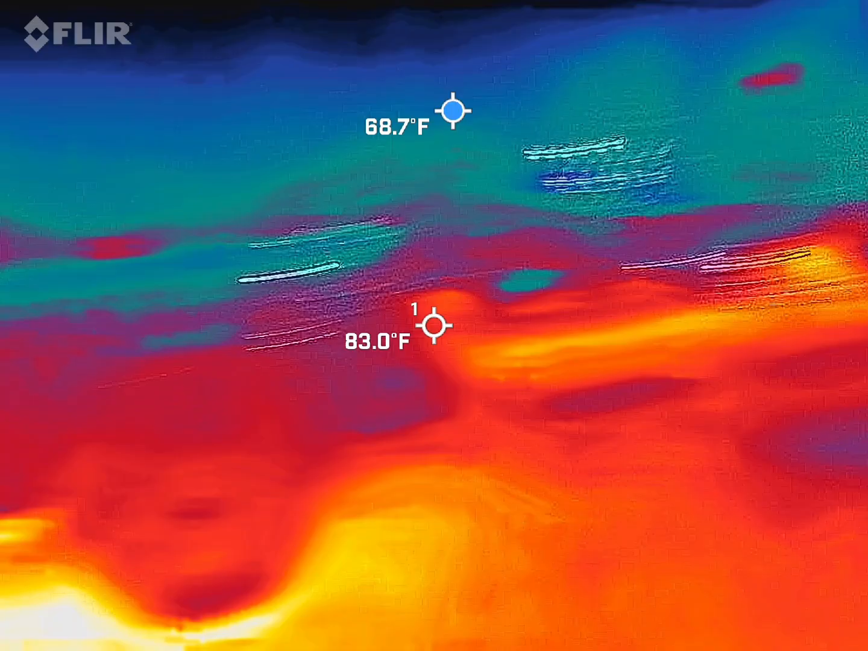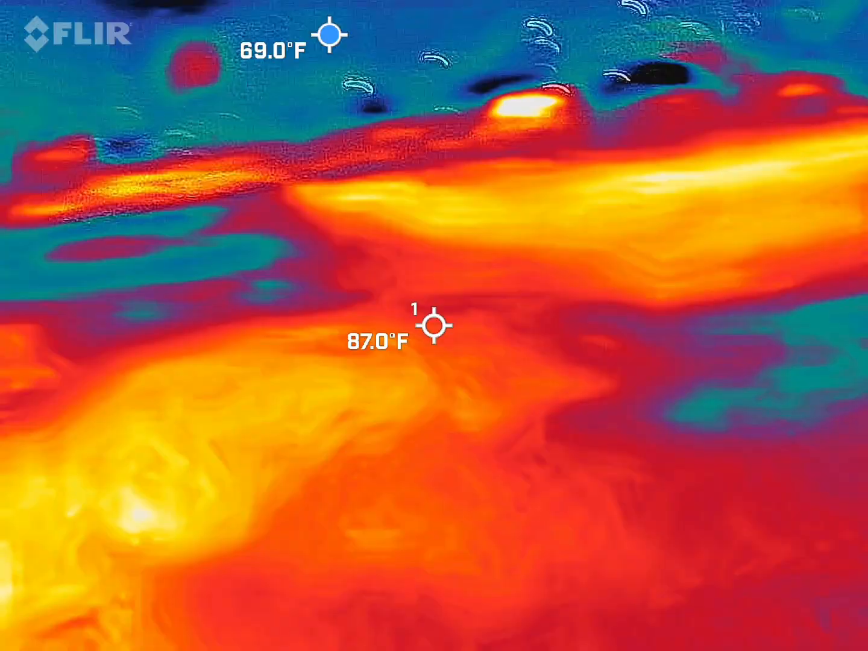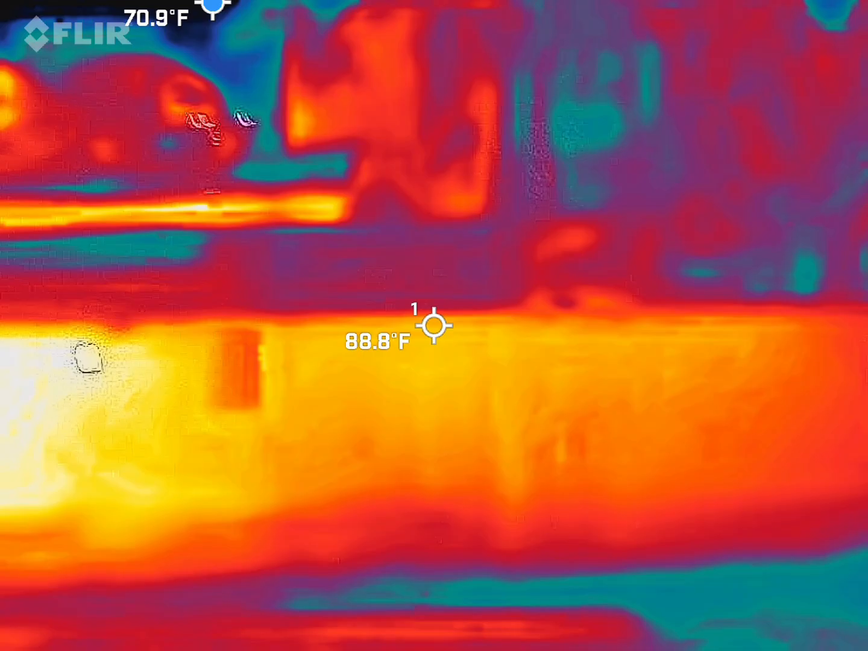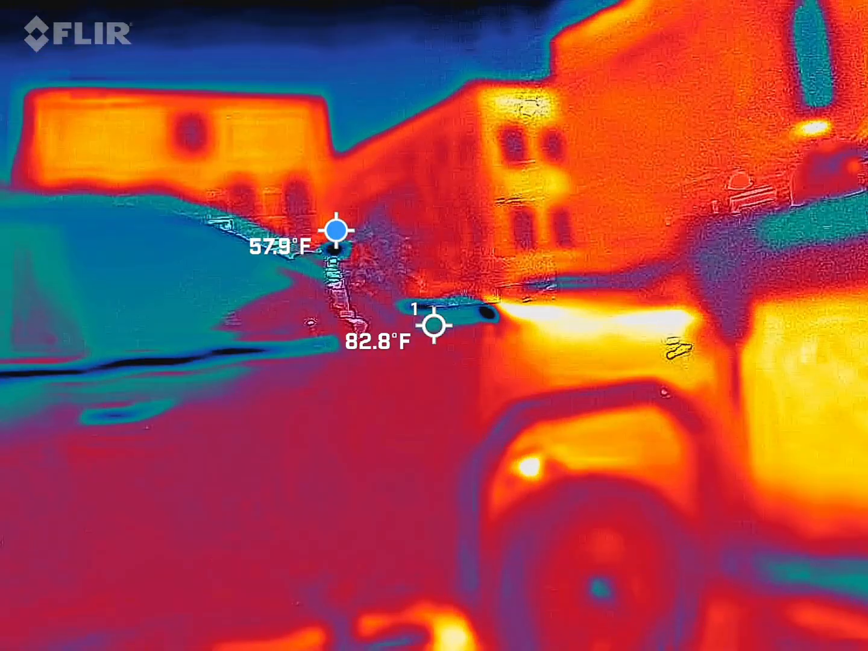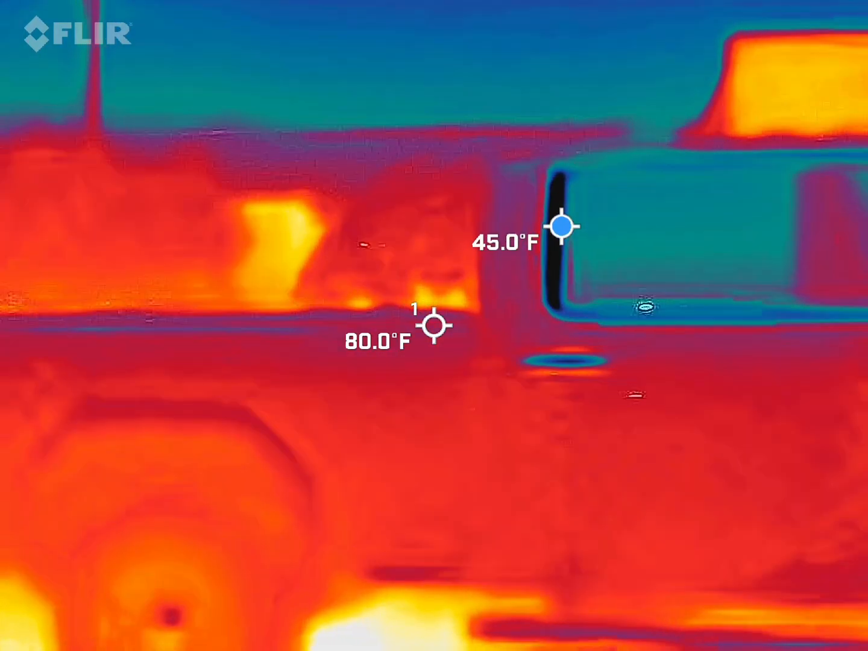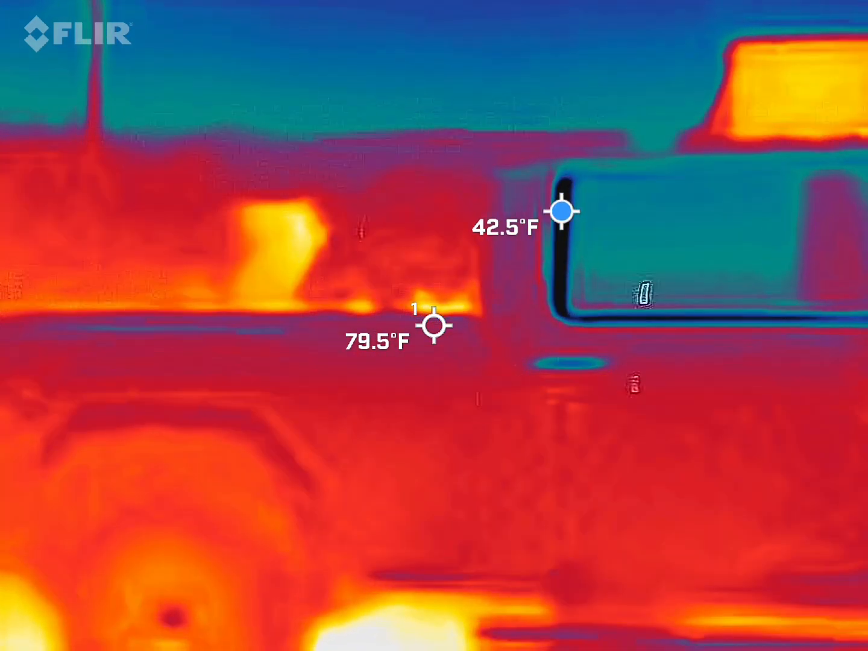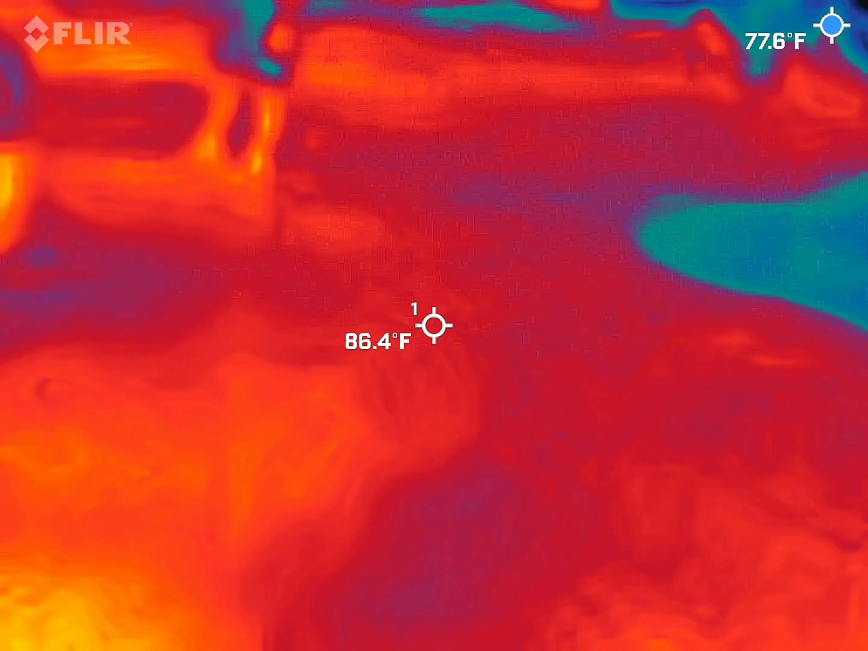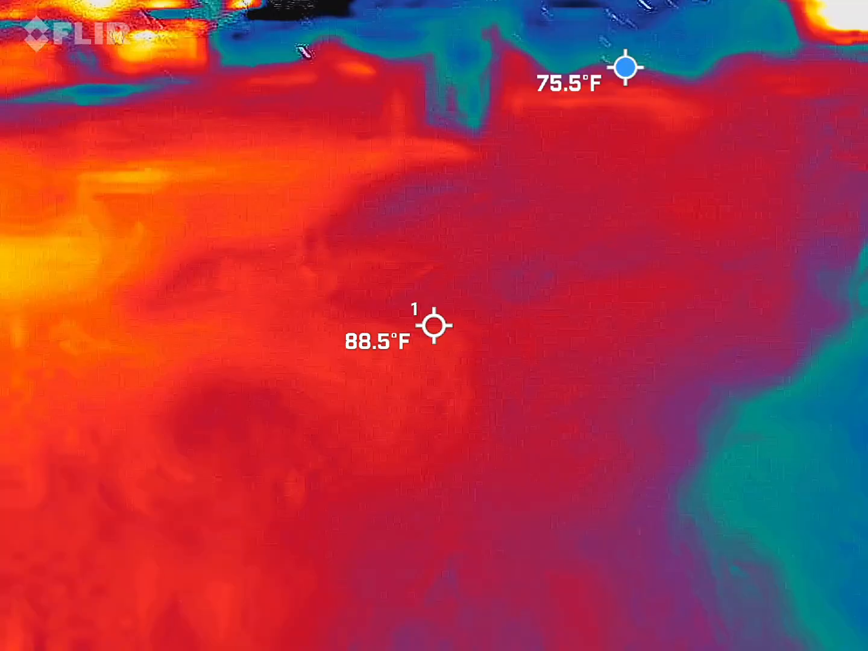Just out of curiosity, this side, well, because with the light there, I don't know if it'll show. Yeah, the front still shows warm. Okay. 45, 41 on the windows. Yeah, it's also on the chrome. The chrome is definitely going to be cooler than the rest of the vehicle. So, like I said, probably nothing, but at least we're looking at that big a difference. Well, that's why I hand you guys the cameras and we take a look.